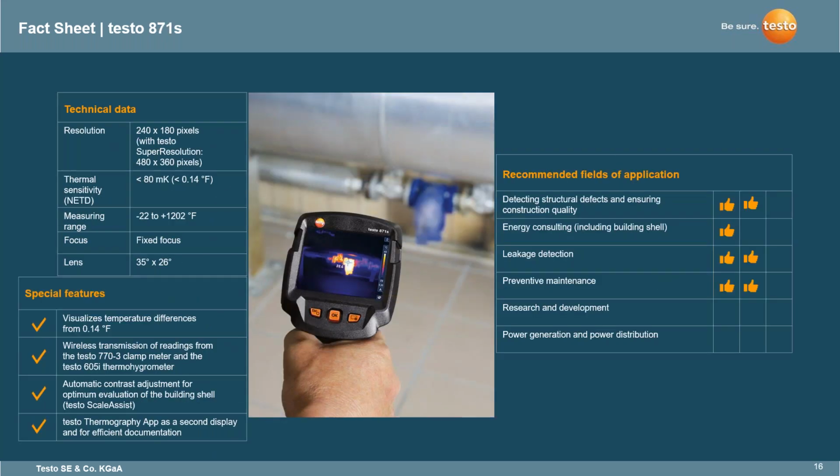So for the 871, we are going to bump up in resolution to 240 by 180 with super resolution enabled. This is 480 by 360. We've got the thermal sensitivity around the same range. This is a fixed focus. The difference with this model is that it also works in the building sector, leakage detection, and preventative maintenance. That is one aspect where this imager will work.